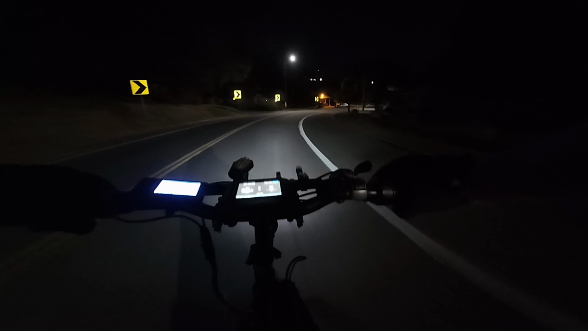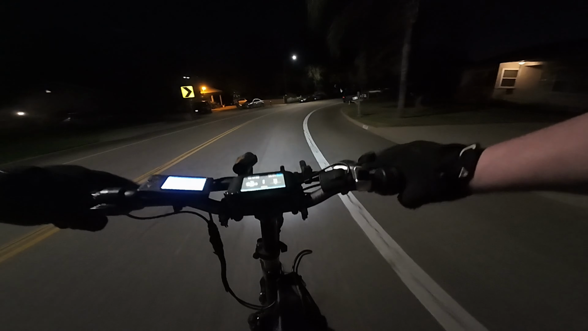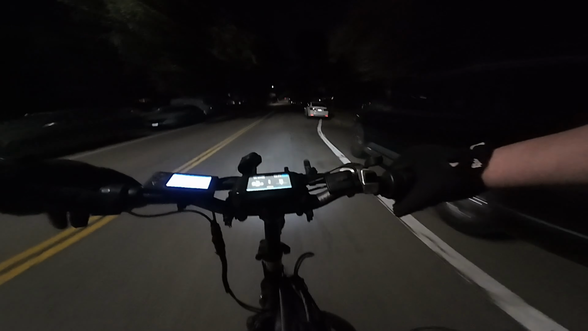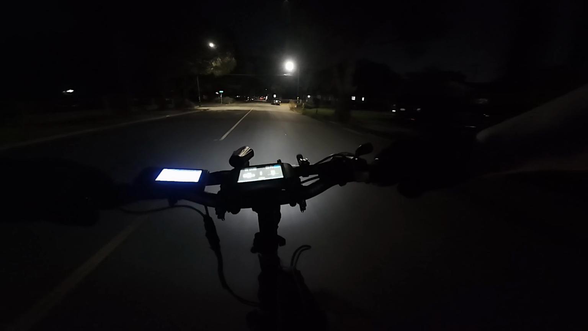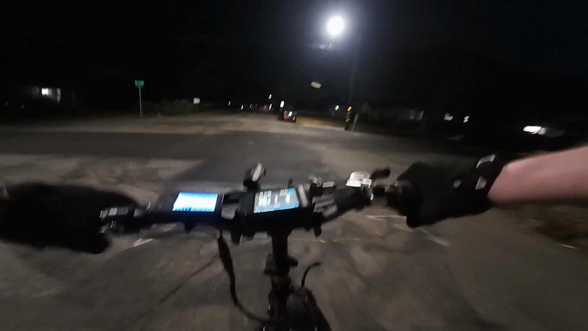It's so nice and beautiful. People are watering their yards. I can smell wet grass. That's pretty much all that's going on right now. Wet grass. Yeah, there's a little speed burst for you guys. I'm heading home. I know it's super short and not really sweet, but it's what I feel like I can do right now.